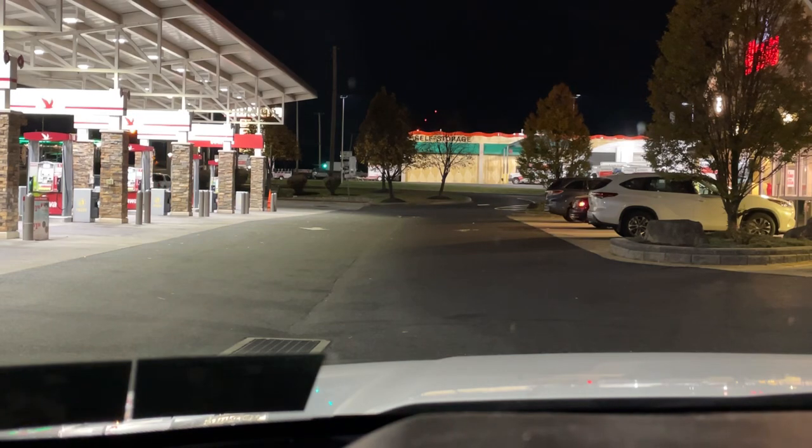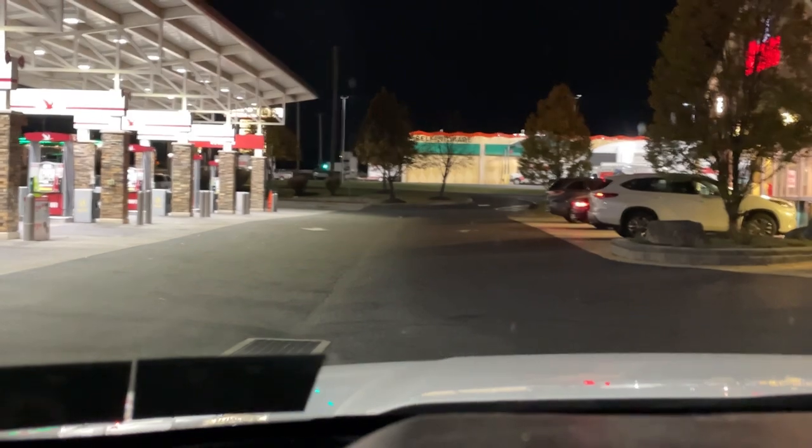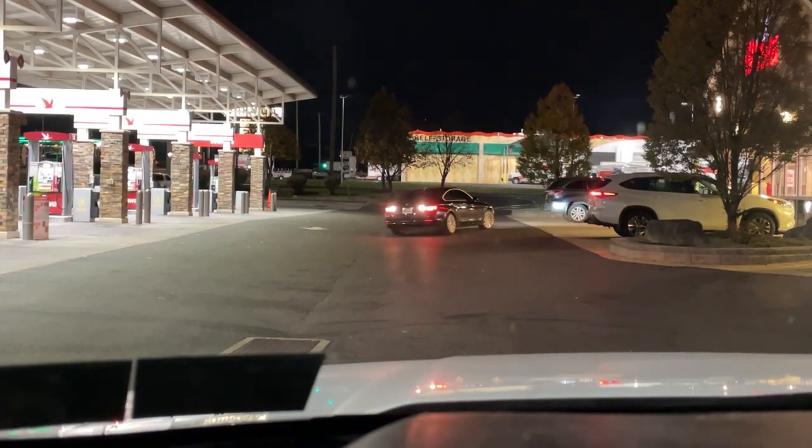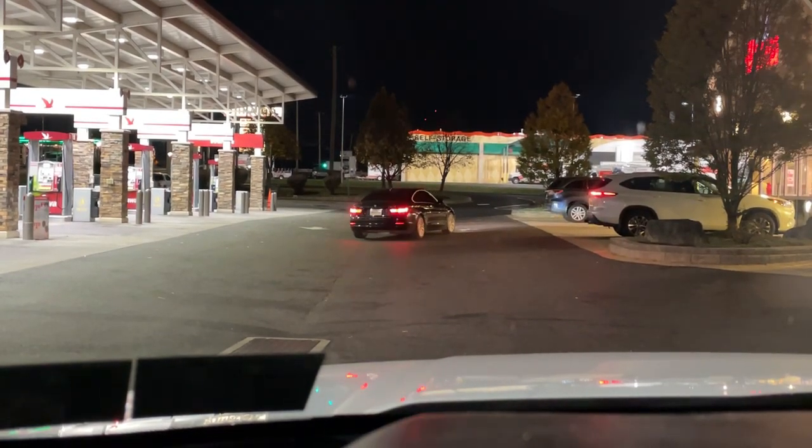I hope that music isn't coming into my... Gotta put my windows up. Let's go see if we can see some deer.